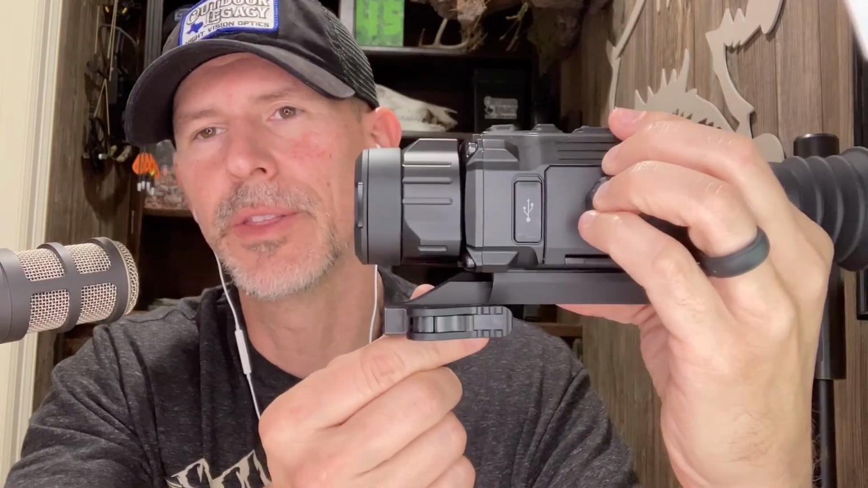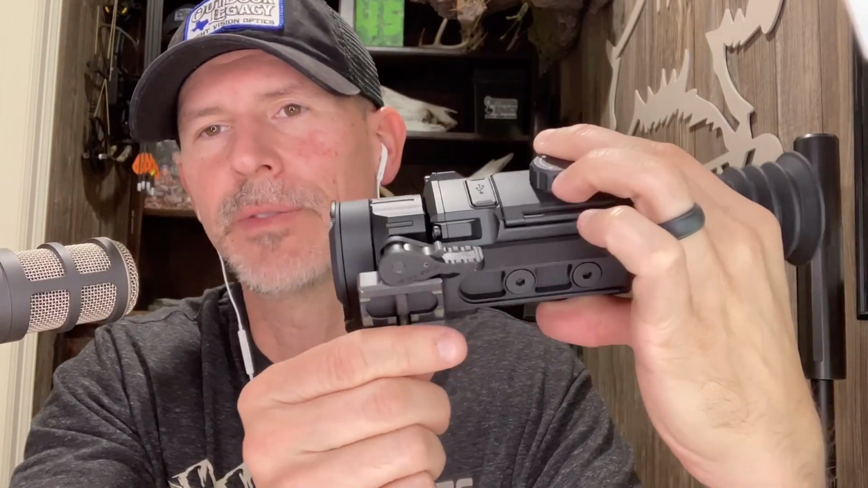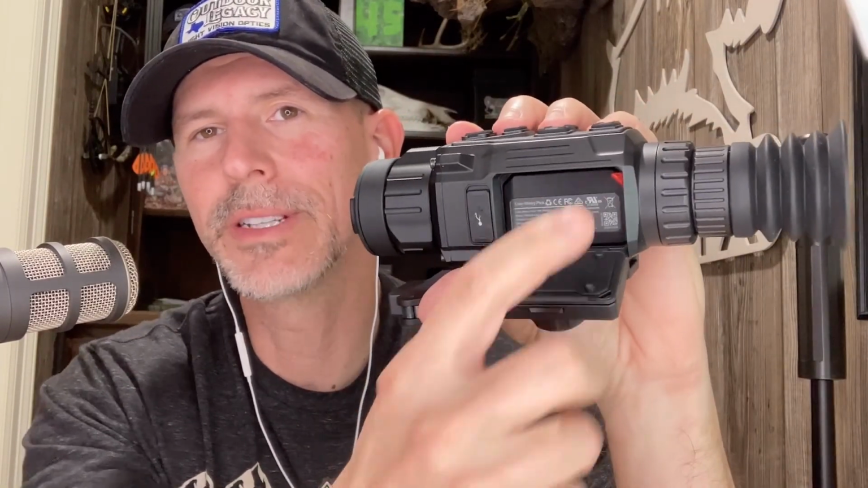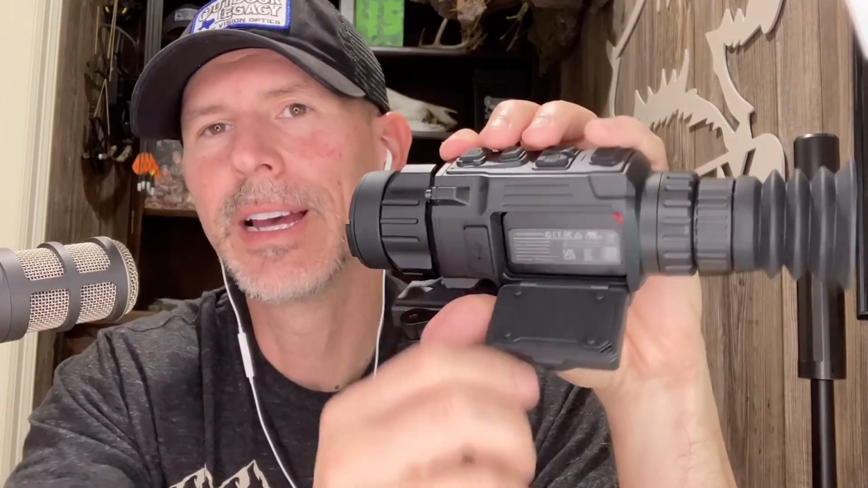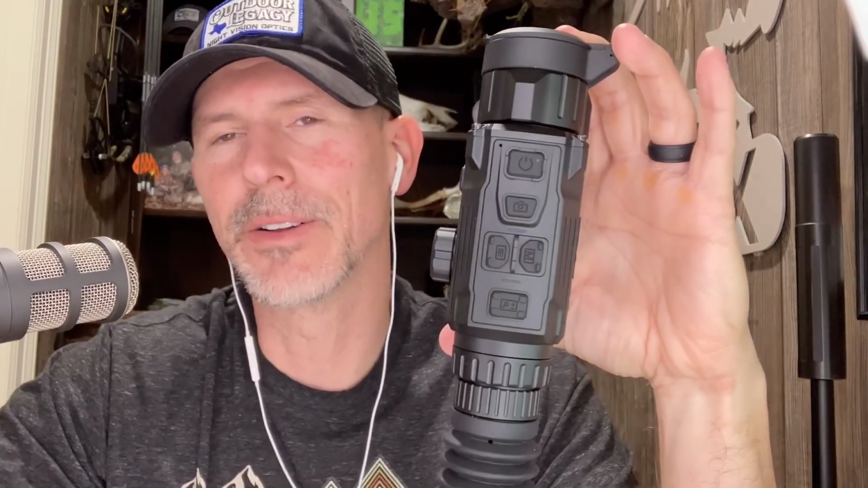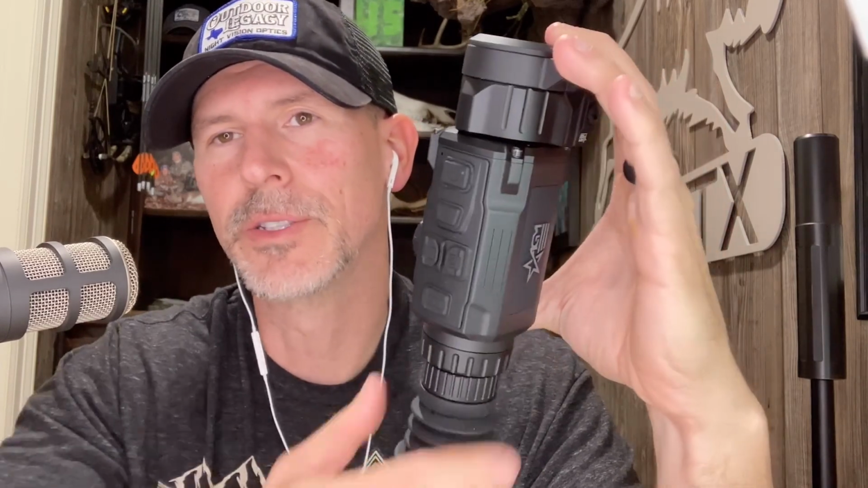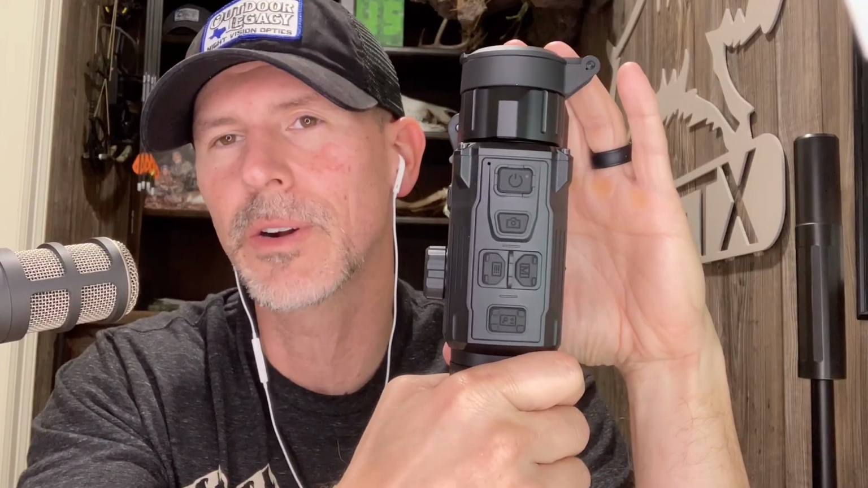Jason's already mentioned the throw lever on the American Defense Manufacturing mount. We've got our battery compartment now. The biggest upgrade, I would say, is the rechargeable batteries. You got your button in here that releases the battery. And one of my favorite upgrades of the Rattler version 2s is the button layout. Way more friendly when it comes to cold weather, wearing gloves. The buttons are more raised than on the version 1s, more spaced out. So you'll be able to find them in the dark with gloves on.